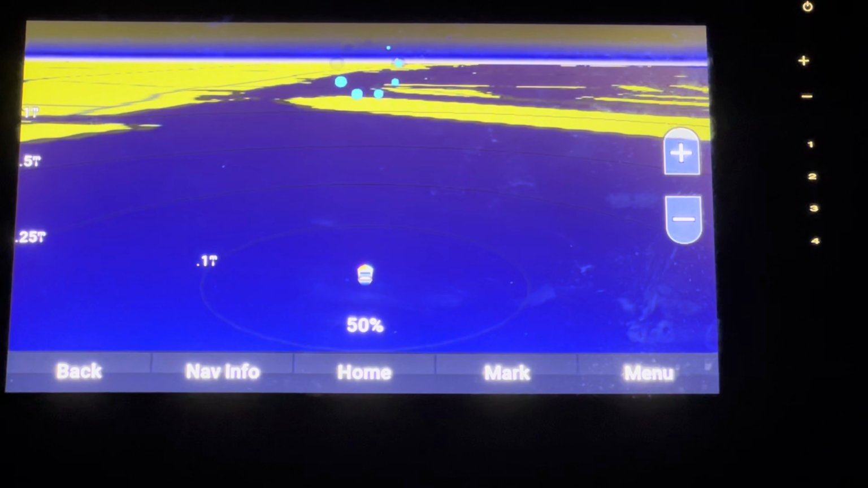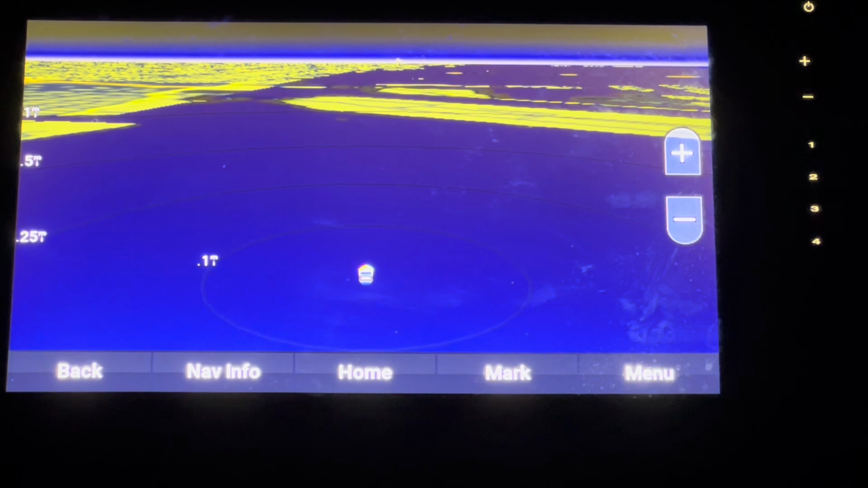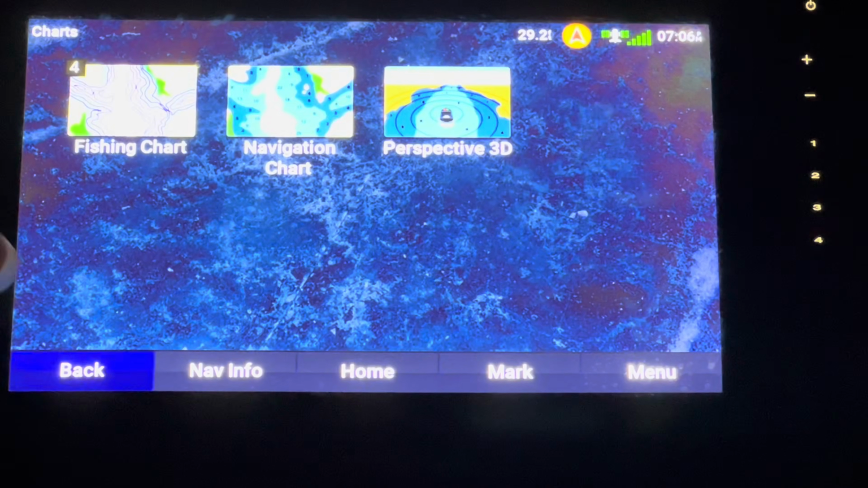Perspective 3D is one that I definitely do not use. I see no point in using it. But I could see it if it had a purpose in like a really big boat. I could definitely see some use there. This just gives you a different perspective of what you're looking at on the maps.